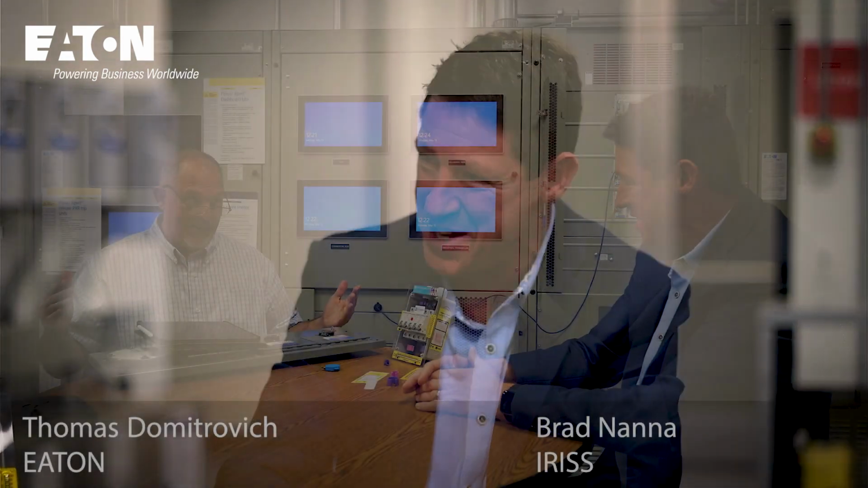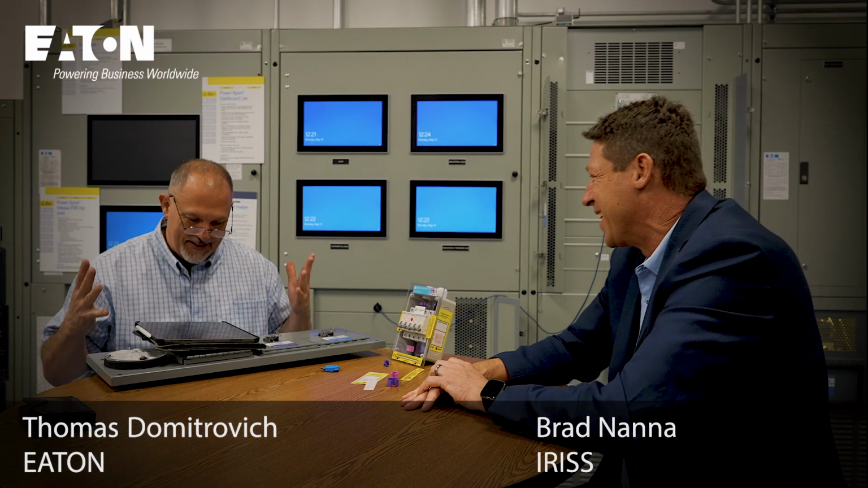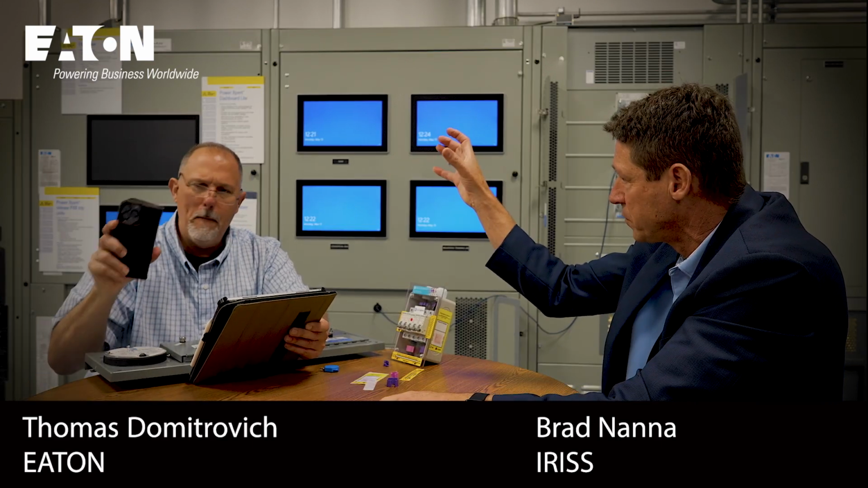Now you have a documented program, and it's an enterprise asset management system. It's the eSentry Asset Management. That's what we call it. I love the name. Because that now covers the documentation of your maintenance program. And I like the scanning; it's all with a cell phone, or tablet. We're doing so much more with QR codes these days. It's amazing how simple it is to create a QR code.